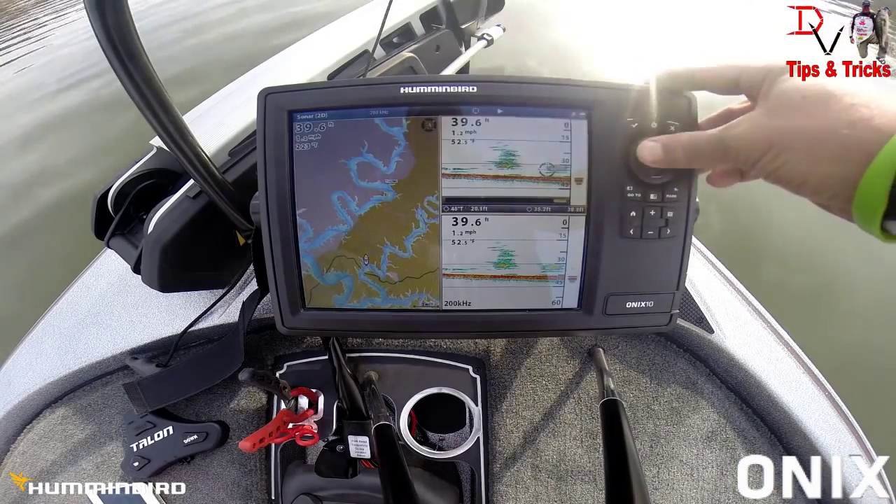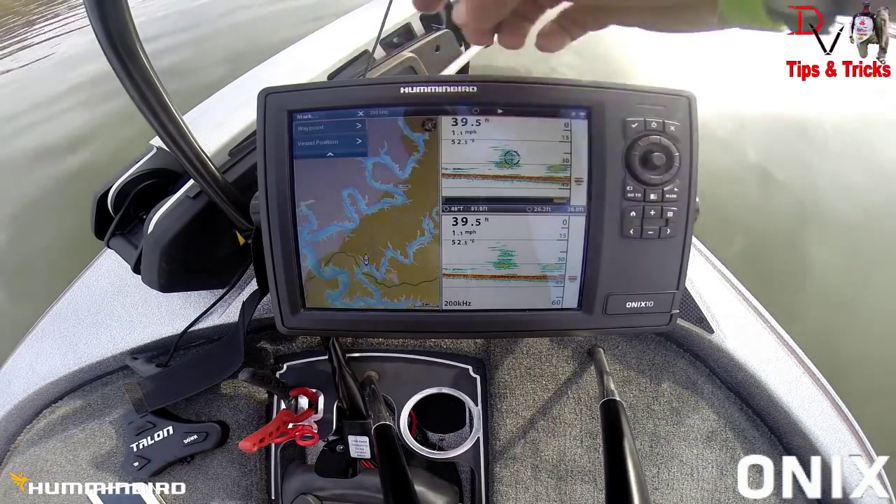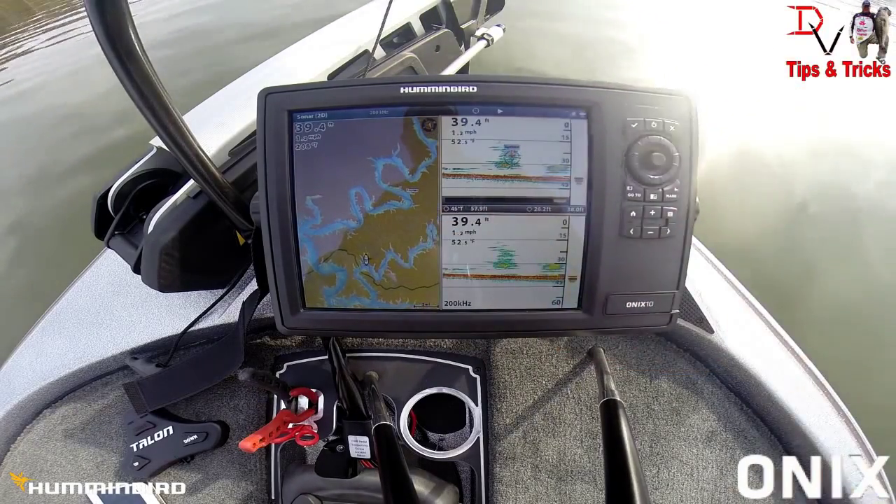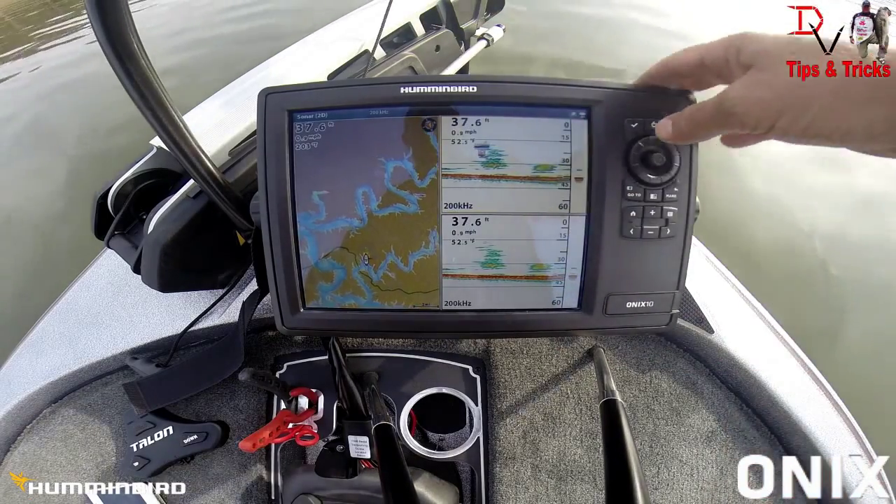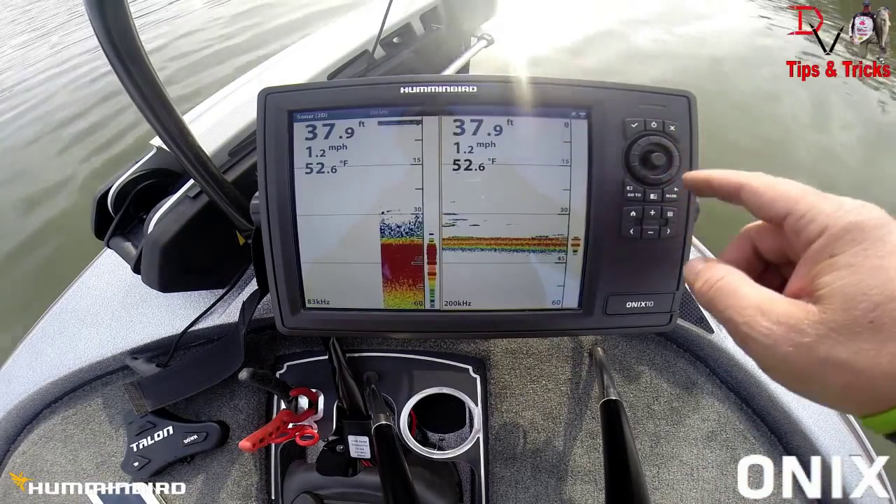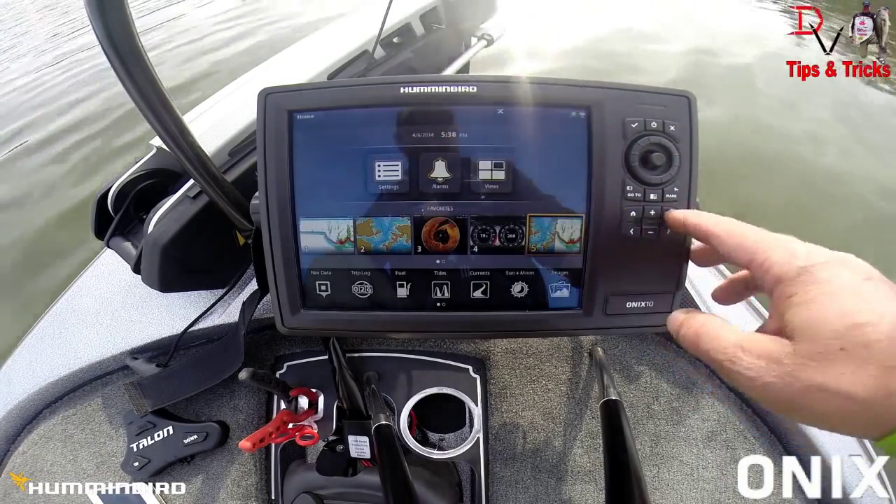You can move the cursor around if we wanted to mark a waypoint. Right there, we hit mark. Boom, we hit waypoint. We verify. We created a waypoint right there. You can see the waypoint icon. Hit exit, or we could hit attach the screen. There's our waypoint going away. If you want to go to home screen, we can come right over here to the house button, hit home, right back there.